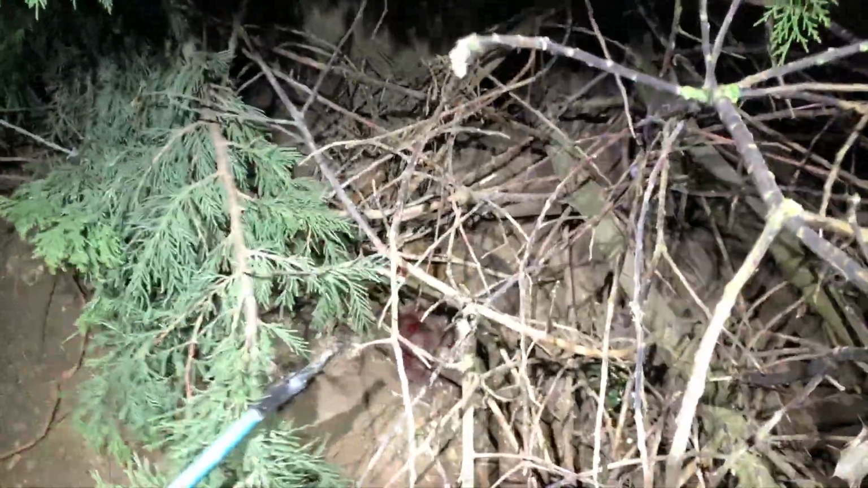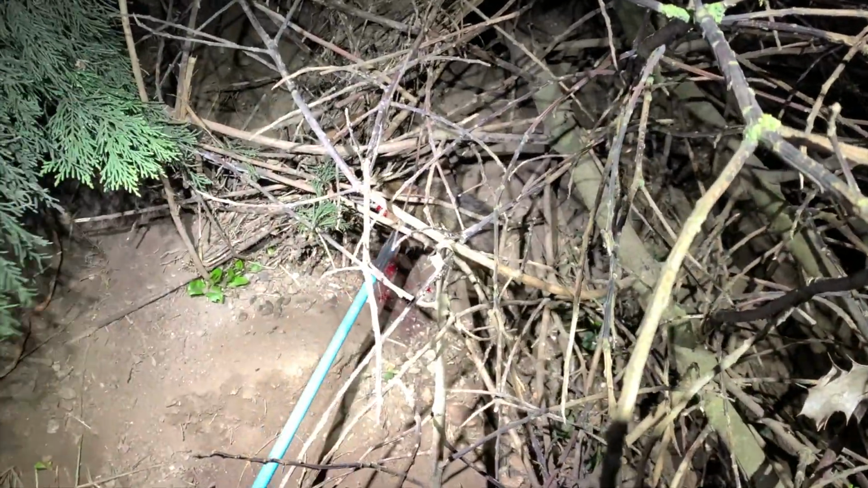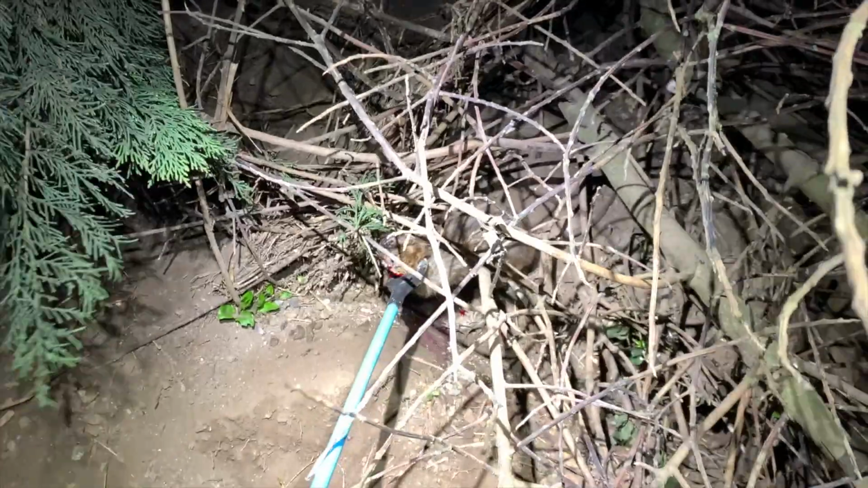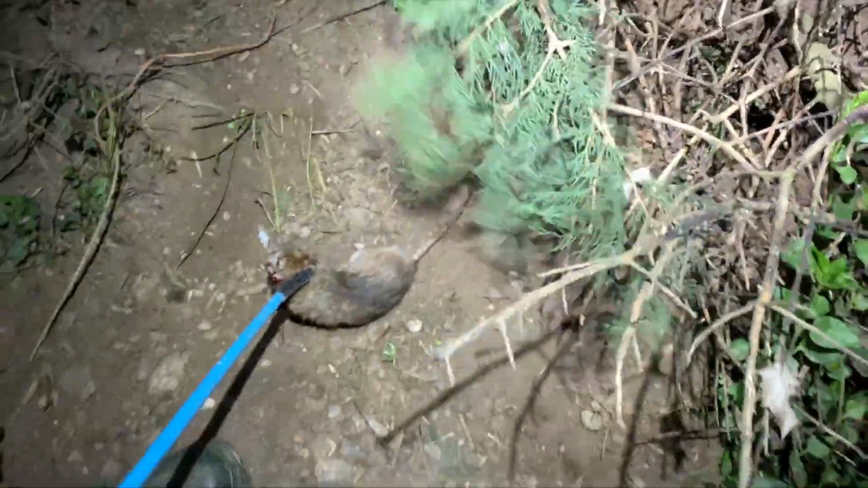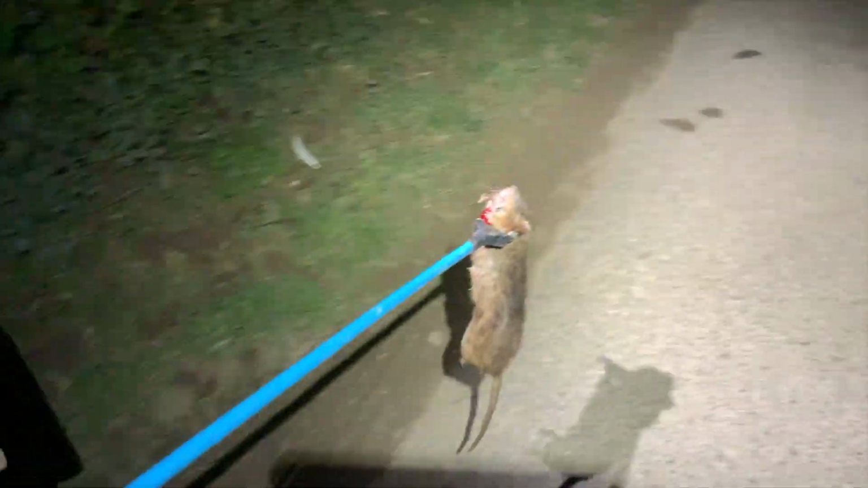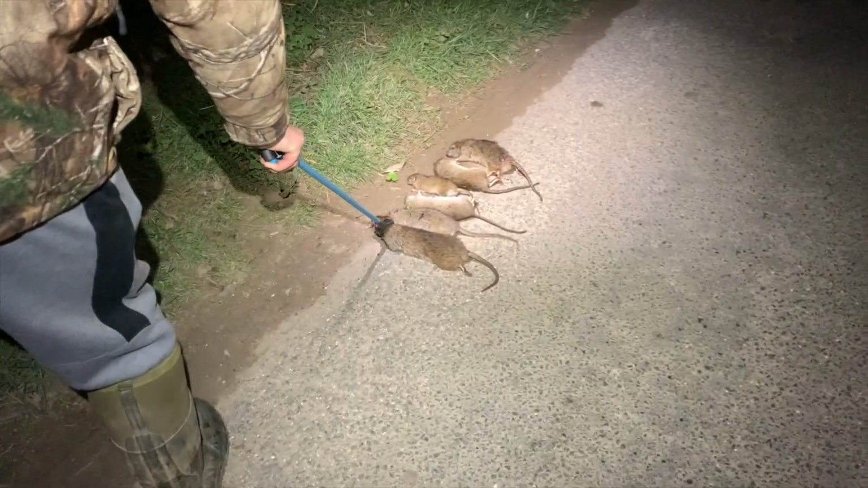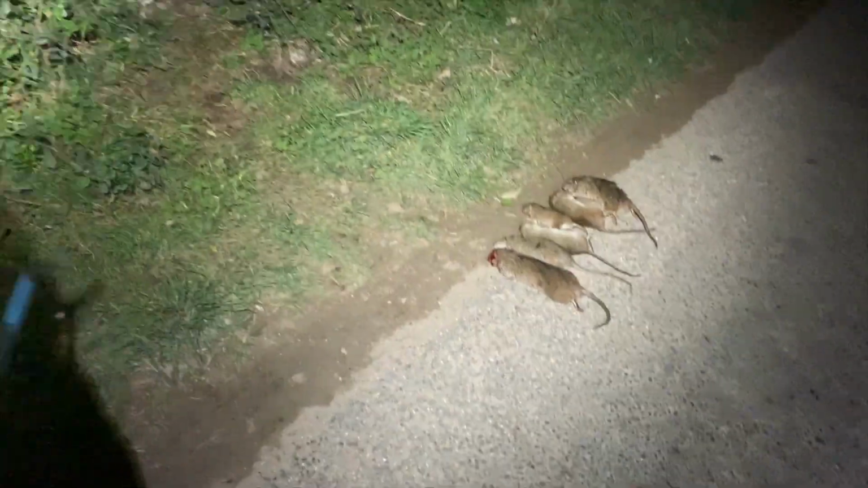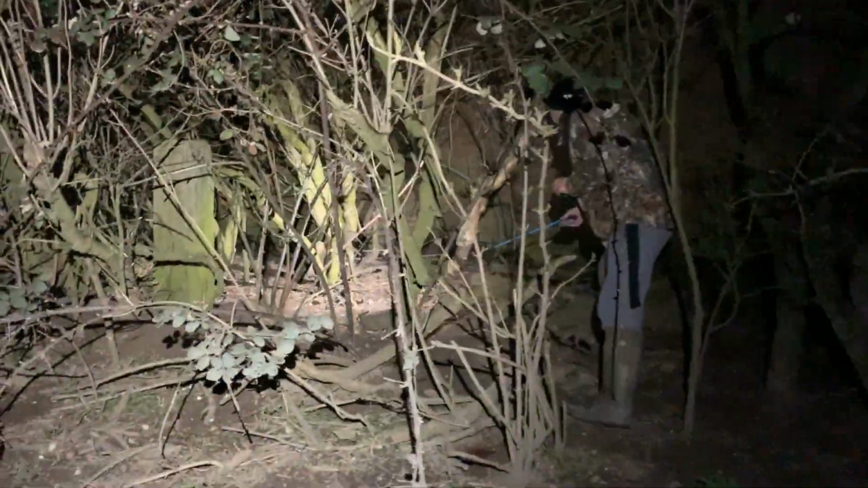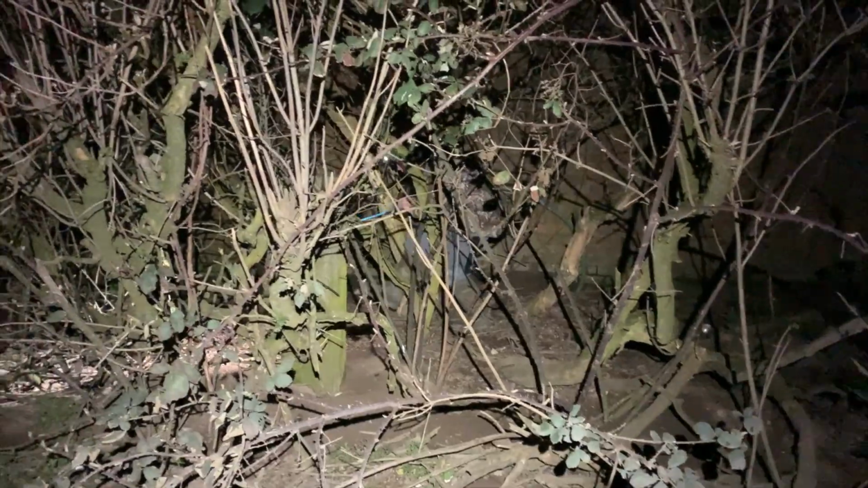He's in a funny old place, isn't he? Now then, I think that's a winner. Look at that, in that hedge. Yeah, he's winning so far. We've got to be in double digits now. Oh, definitely. That's what I like to see.